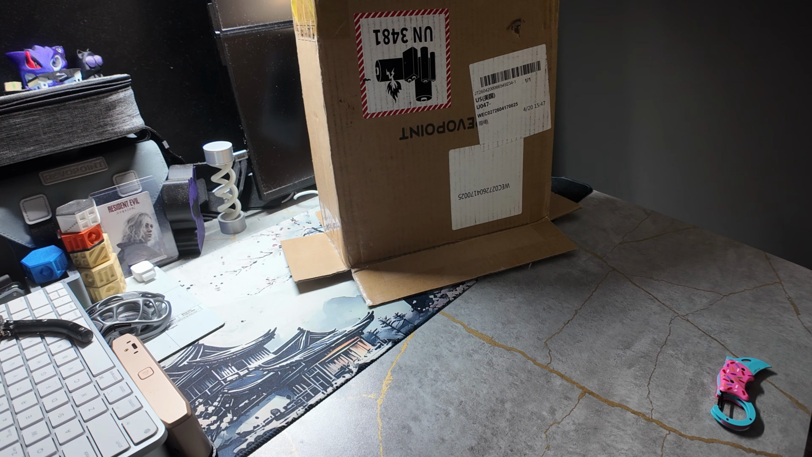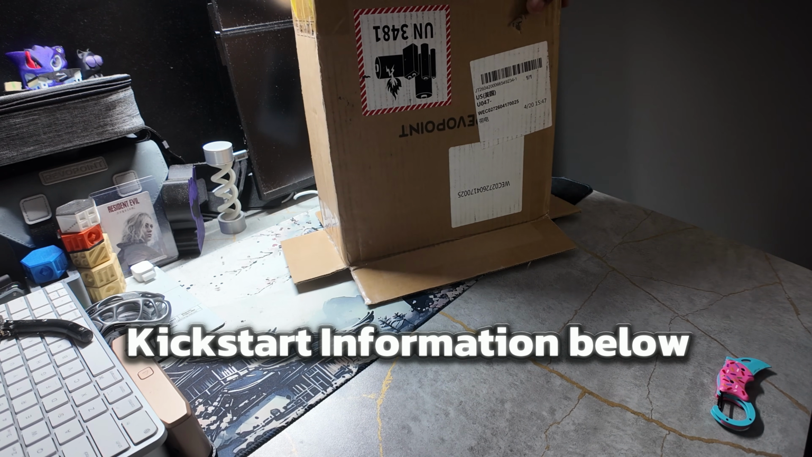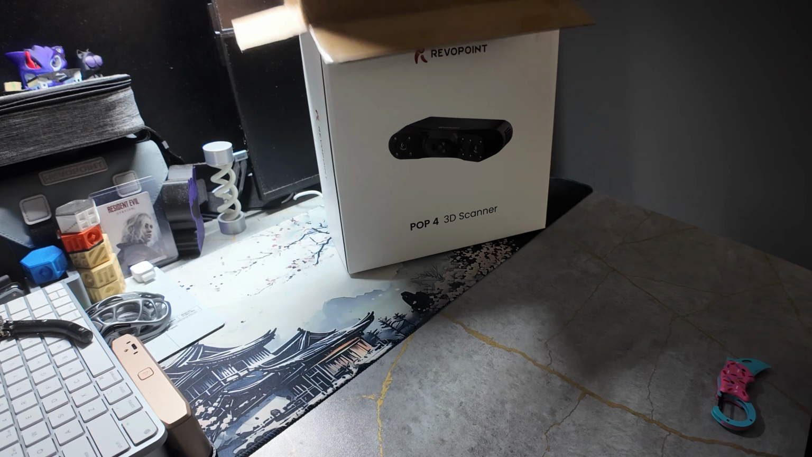So here I have the POP 4. This would be the beta. I'm going to do a quick unboxing of it. It just came a few minutes ago. Only thing I did is open up the outer box. So we'll just unbox it together.